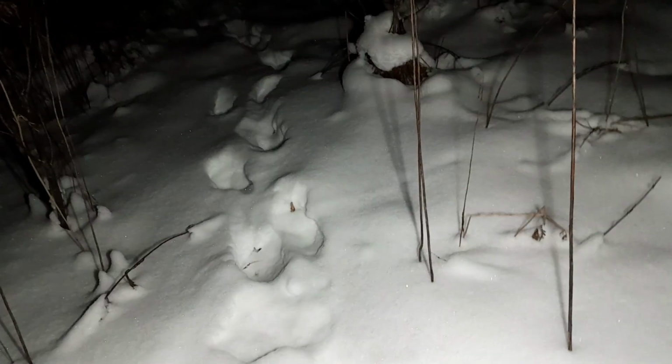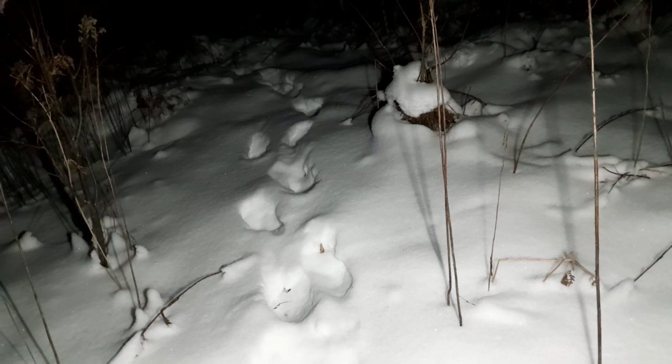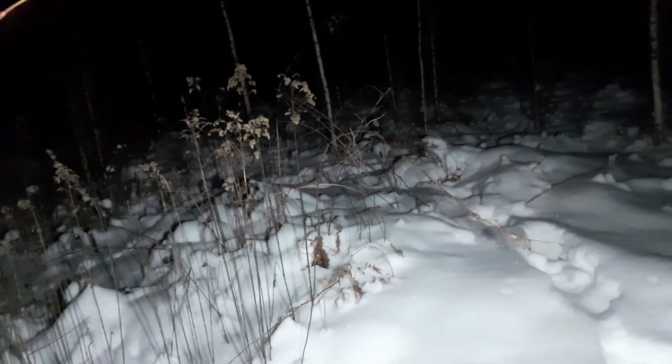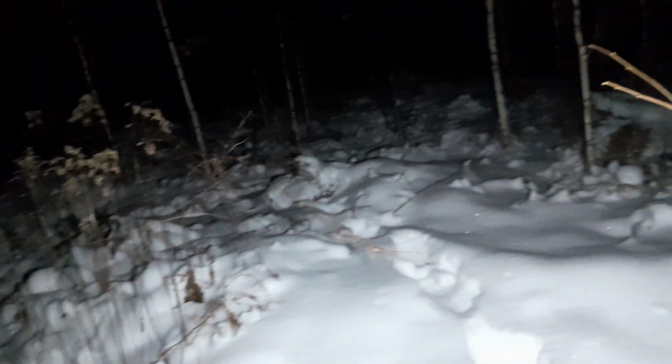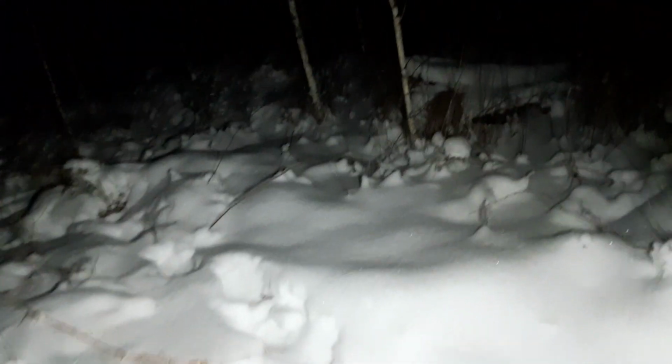Giant footprints. This is definitely a freaking moose. Oh gosh, why is it so quiet in here? I'm not going to stay here for long.